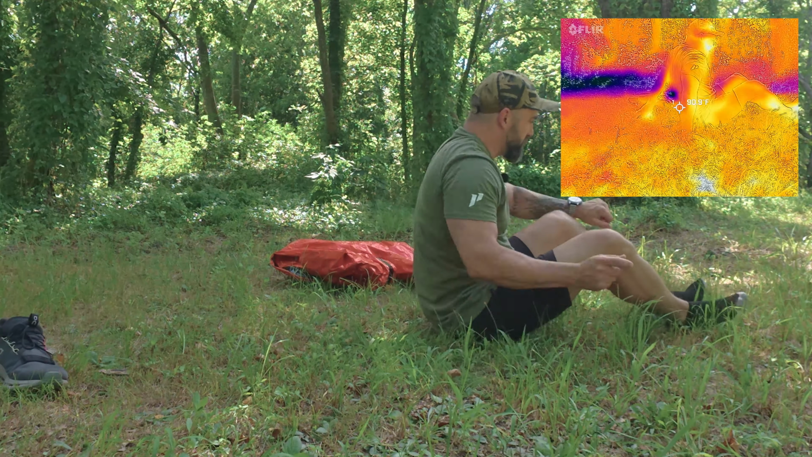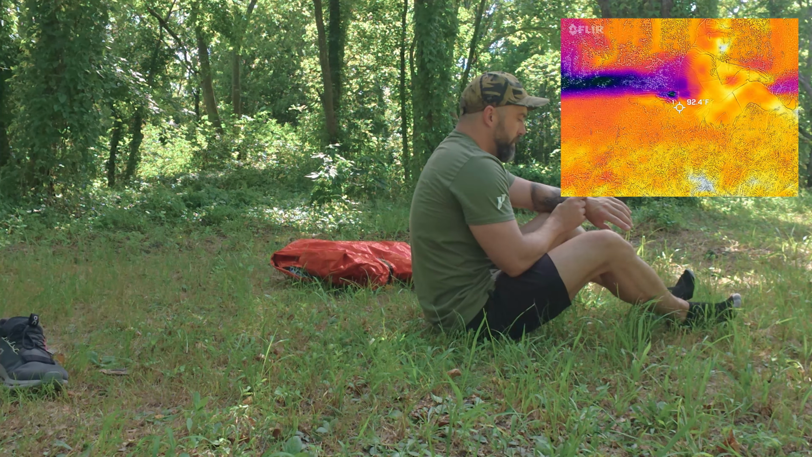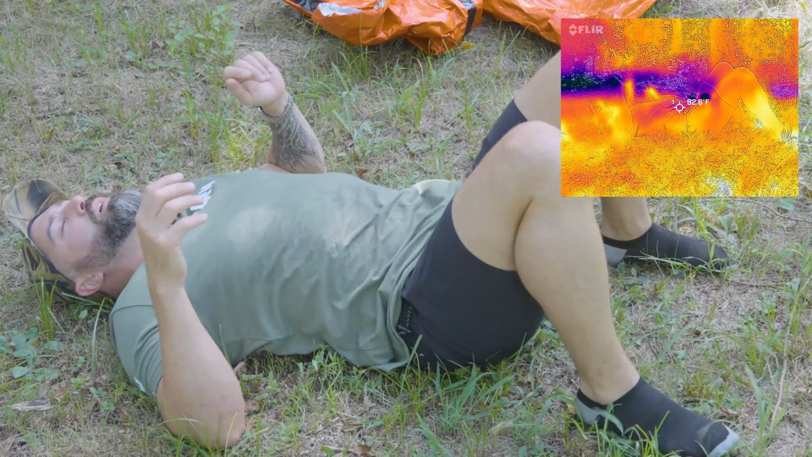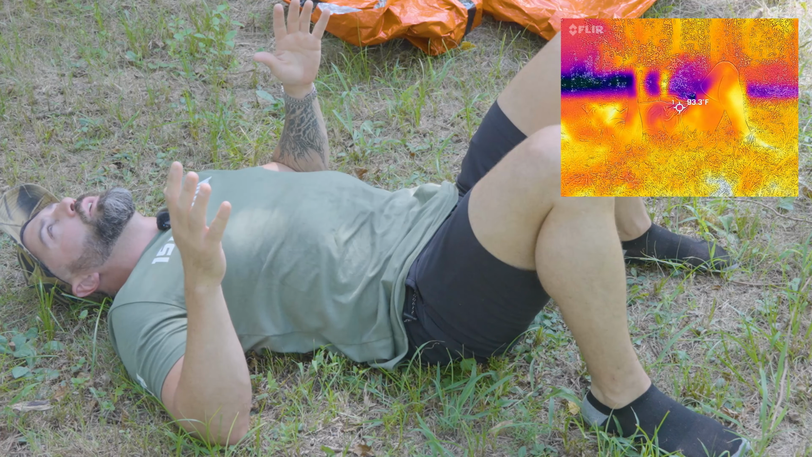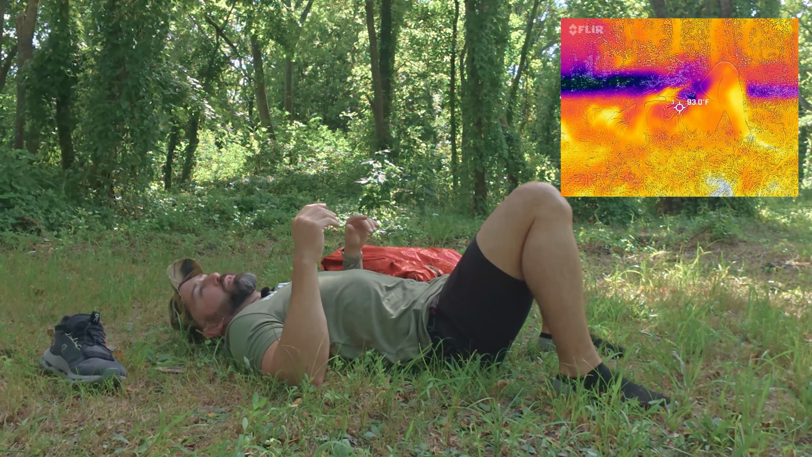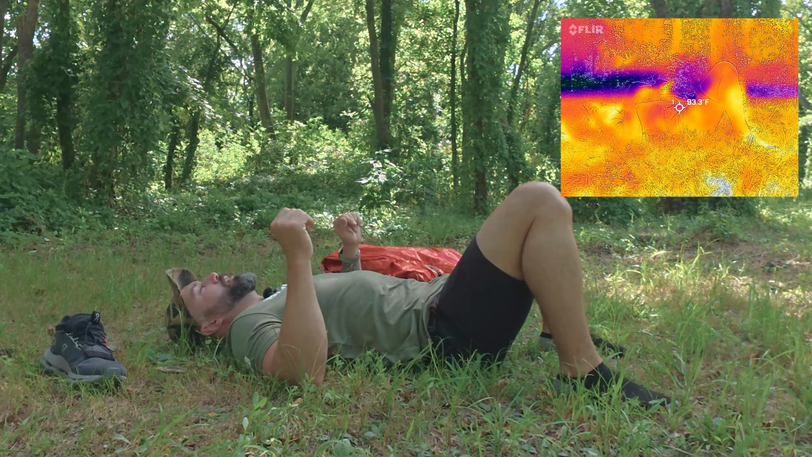But what I'm gonna do is set a stopwatch on my phone here, and I'm gonna go for 2 minutes just laying flat on my back and show you basically how the temperature can change here. Oh, here we go. So basically I'm just getting a baseline here and trying to show you that even on a hot day like this, laying on the ground, you will lose some heat through your back contacting the ground. So even though it's been 100 degrees today, I still can conduct some heat through the ground here.